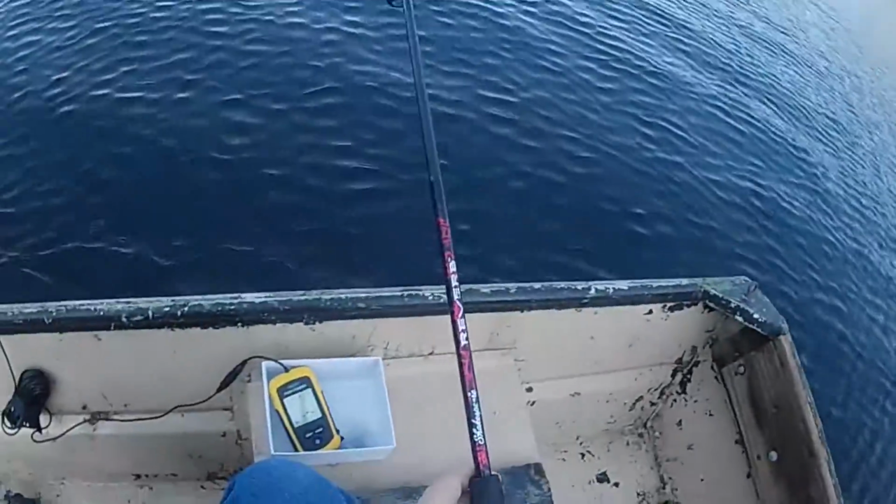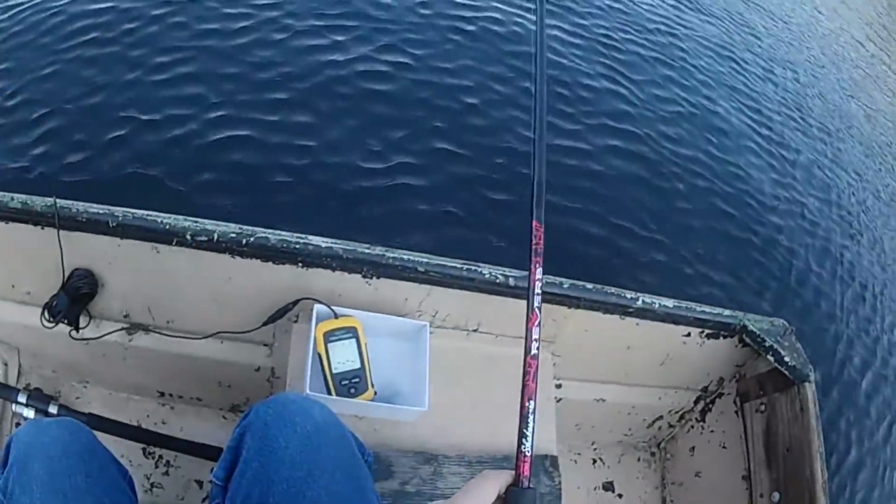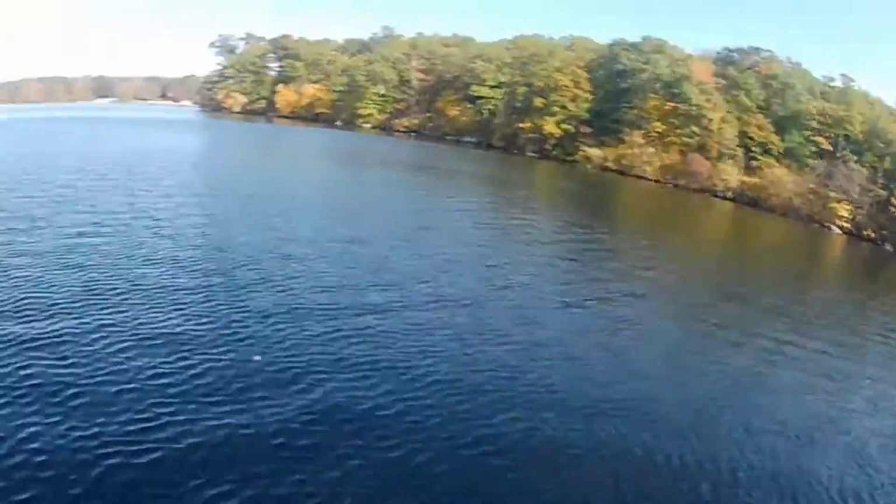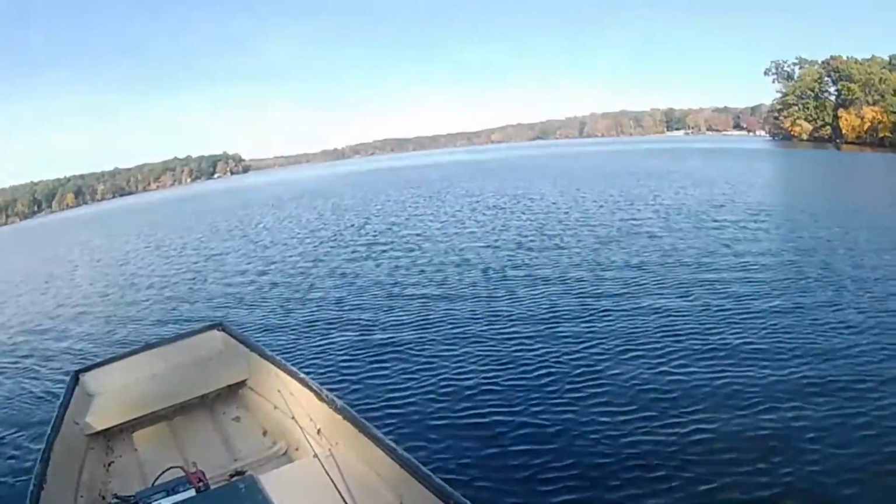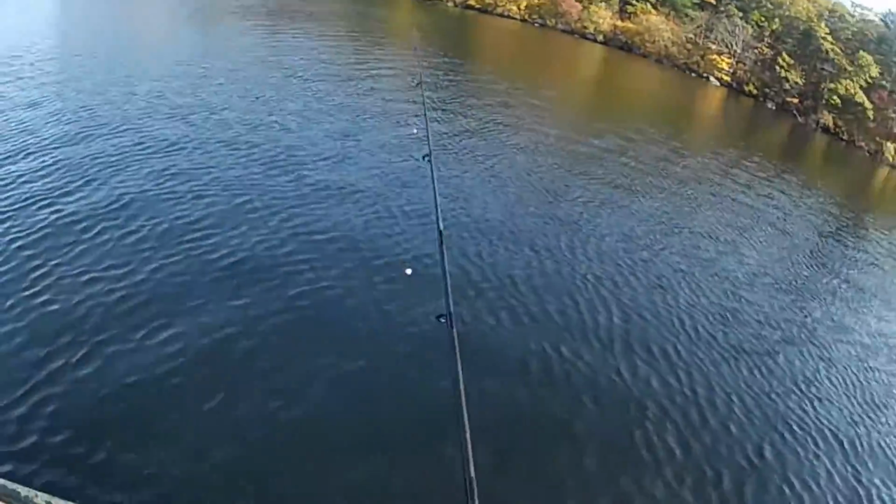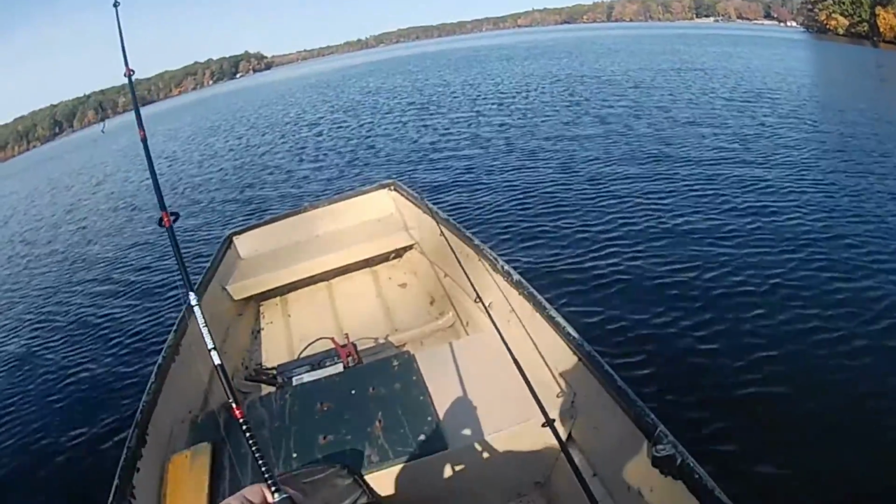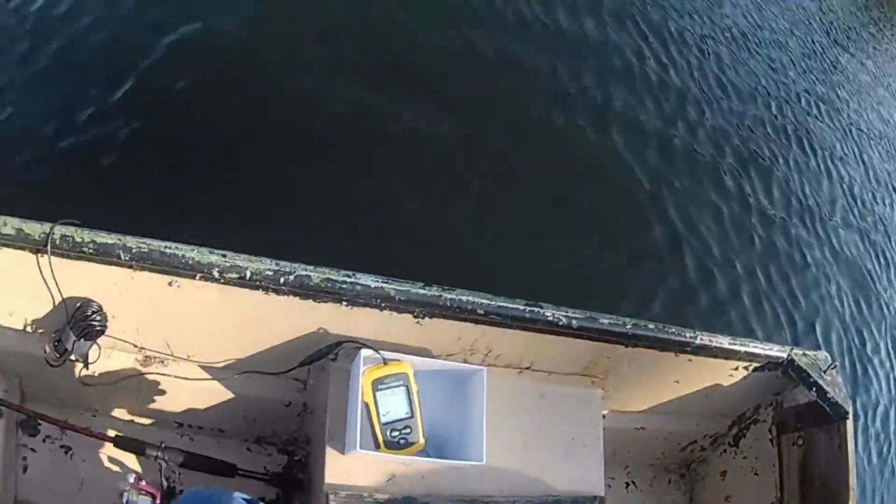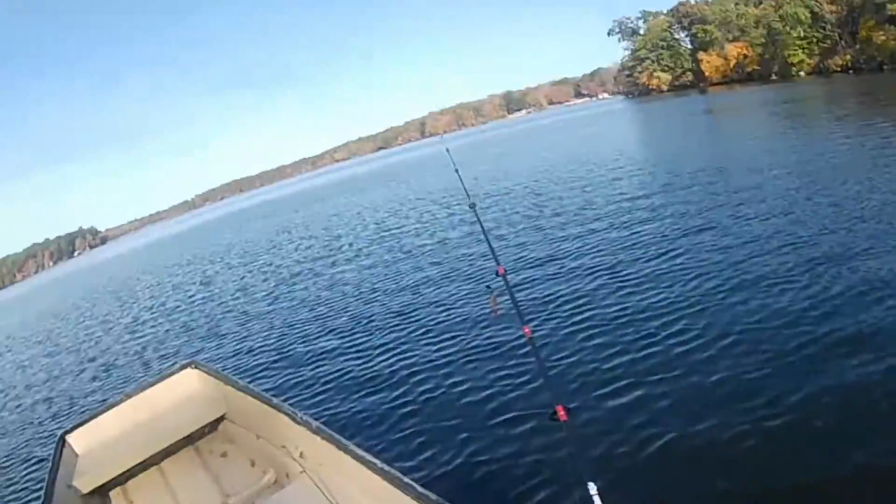And when I'm moving, I'm seeing a lot of fish marks. But I don't know if that is actually fish marks or if it's just the depth finder picking up rocks and weeds and miscalculating them as fish.